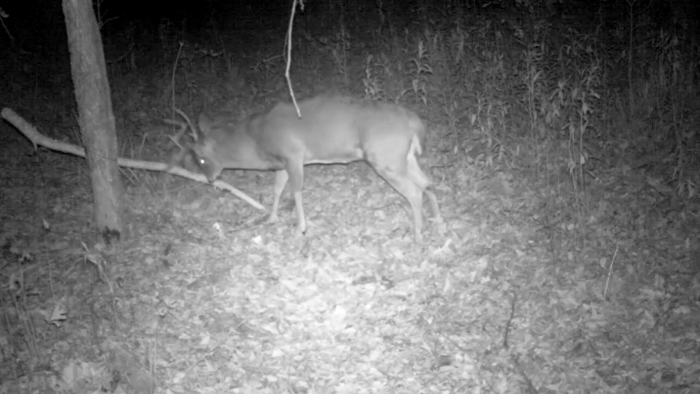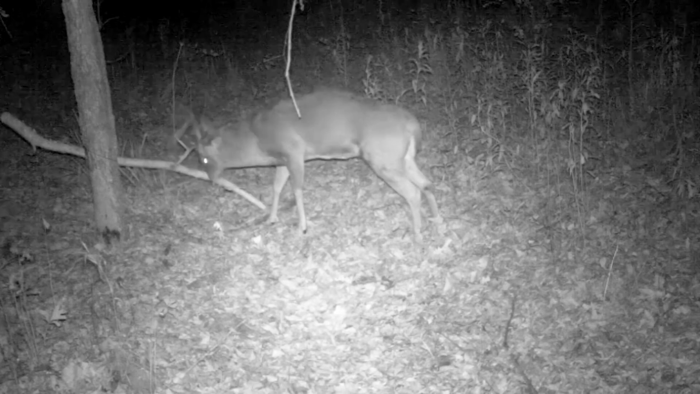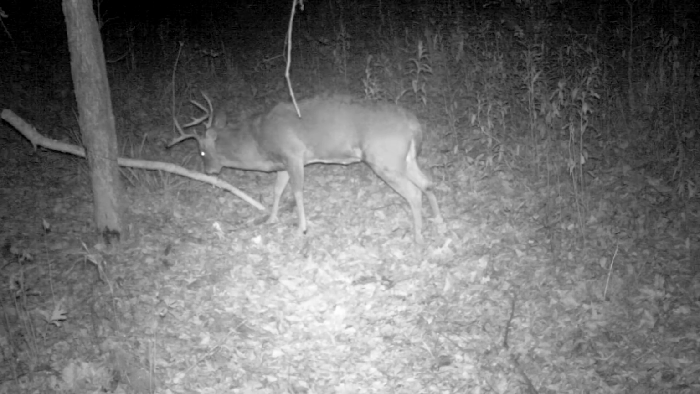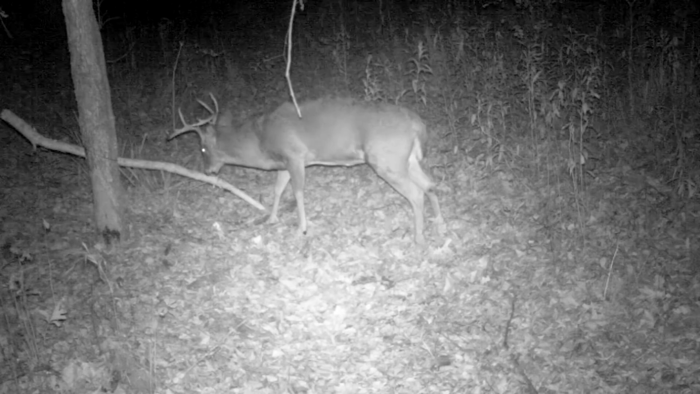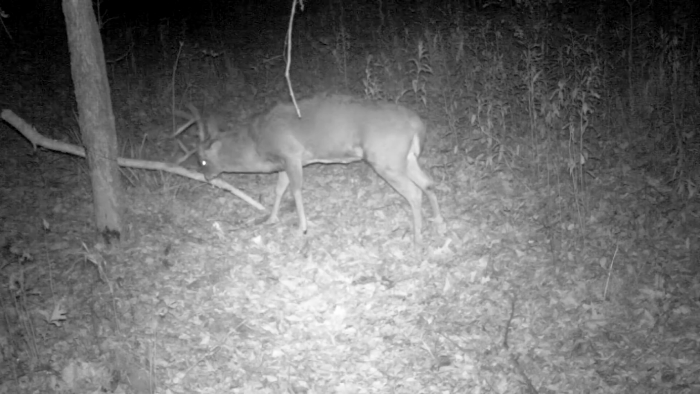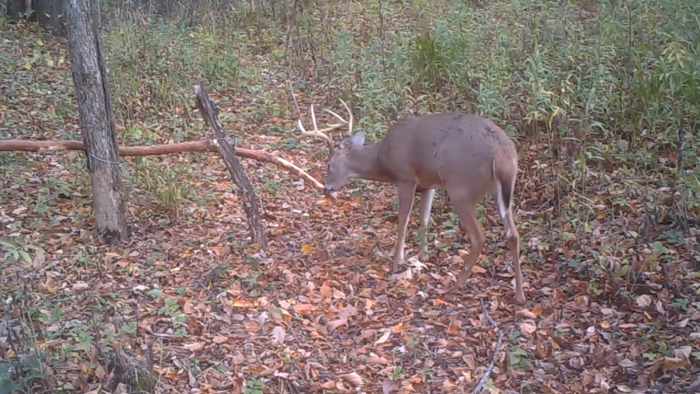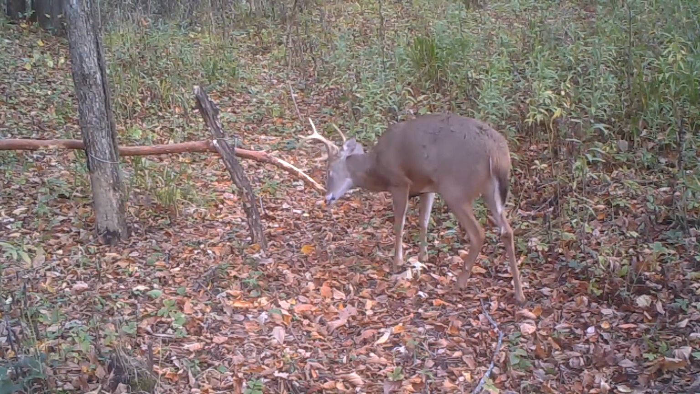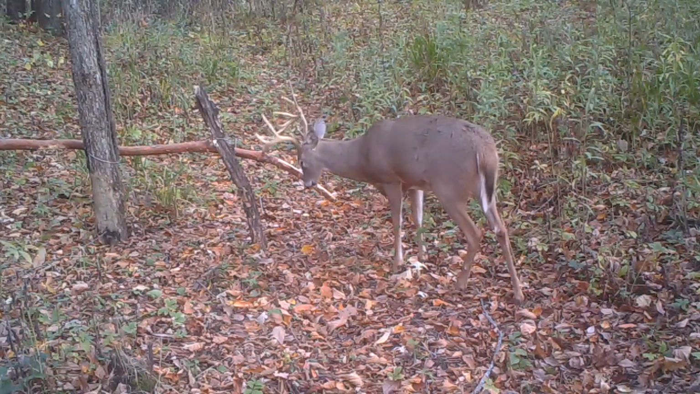Unfortunately, he didn't have much for antlers, but he was the one that tore this down, and there was several bucks that had actually walked by here and hit the rub, but our big ones we were after, none of them had been here since we checked the last time. That's been about 10 days ago, I suppose. But so we're gonna plant this and get out of here quick and come back again.